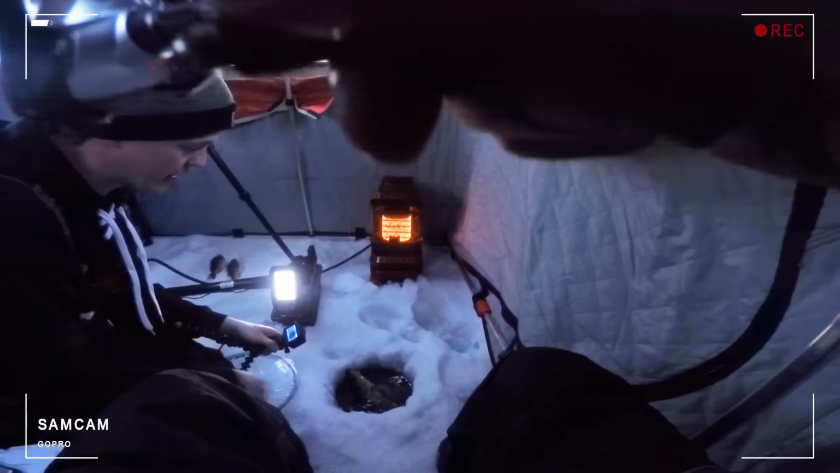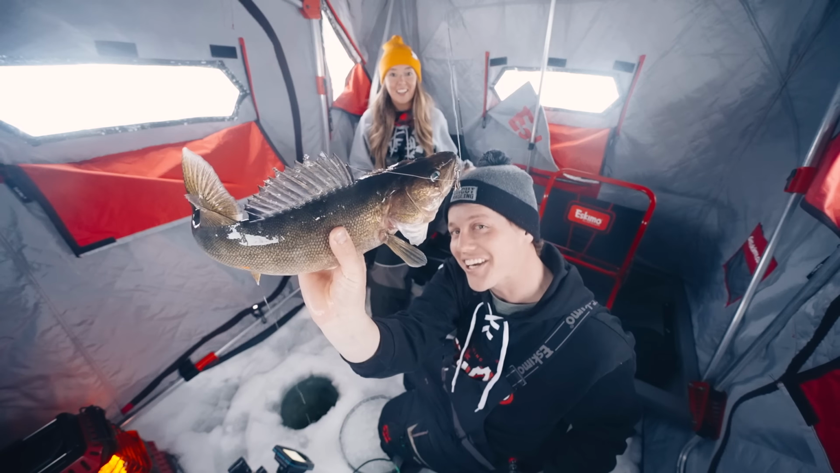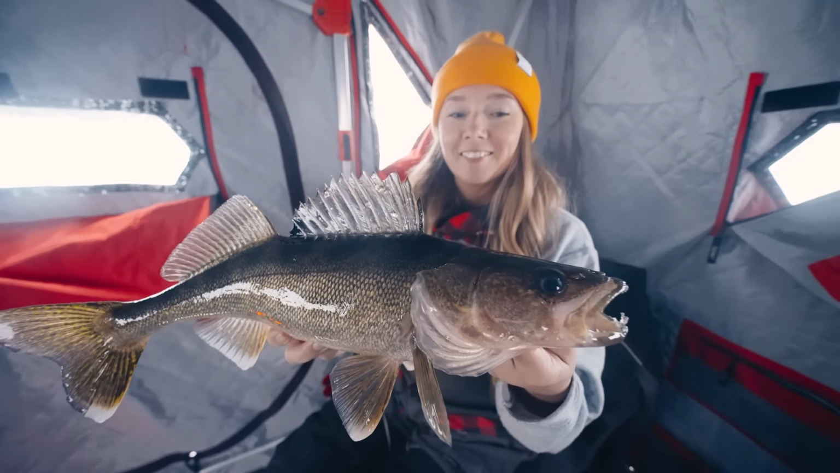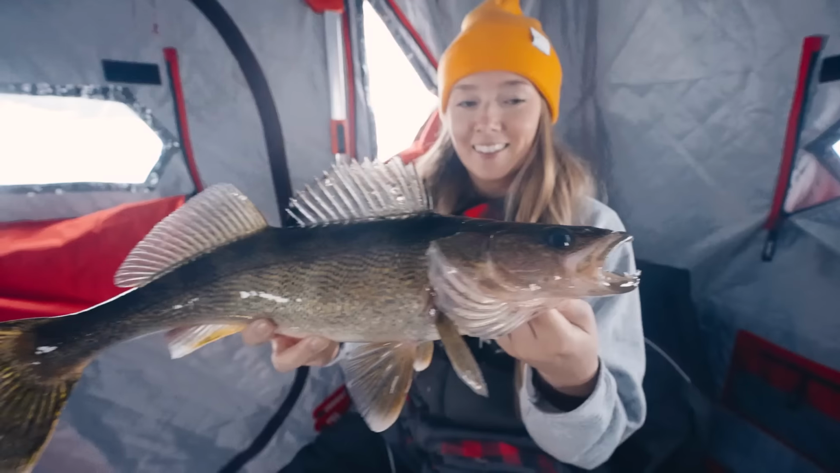Nice walleye. They're getting bigger. Oh. Yes! Look at that! That's a nice chunky mama. All right, Sam, you grab it. Yes. What do you think? He's pretty. You think that graph works? They're getting bigger. Nice. All right, Sam, what do you think?